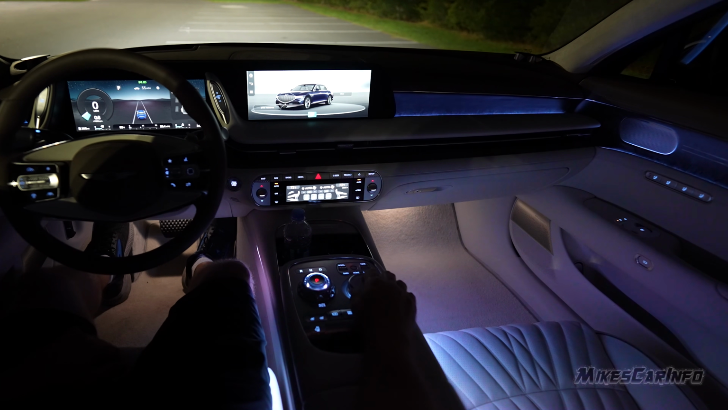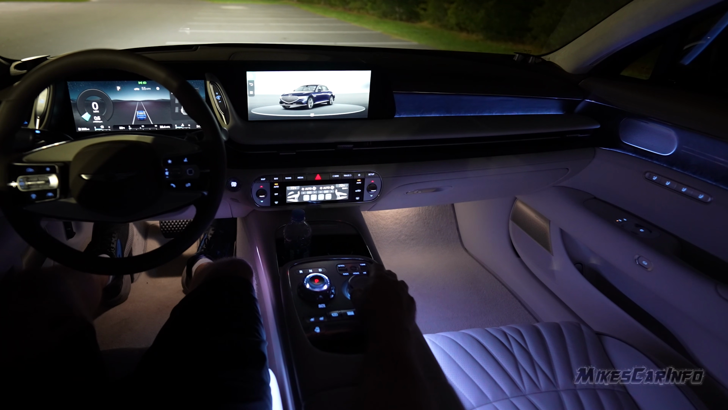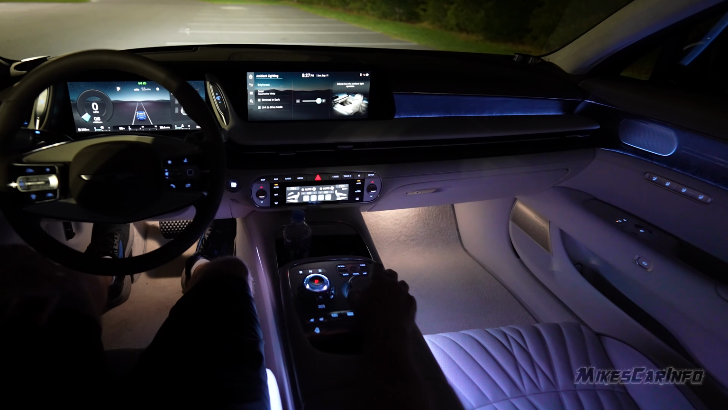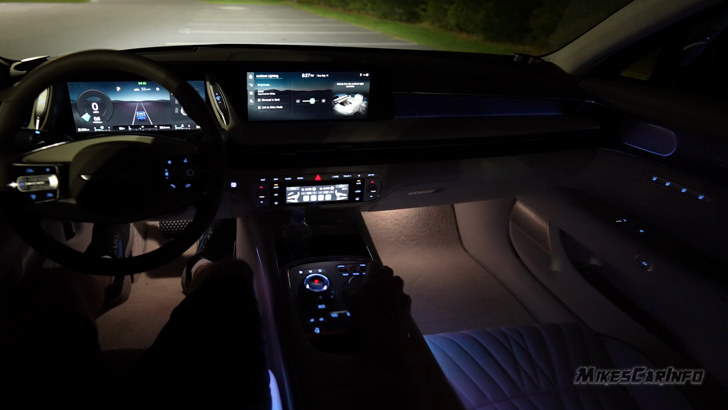So under the 3D setup, it's right here, and then it shows the car, and then you go over here to where it says see inside, and then over to vehicle settings, and then you can scroll down on the first line to lights, and then ambient lights. You can adjust the brightness here, all the way down to 0, all the way up to 10.